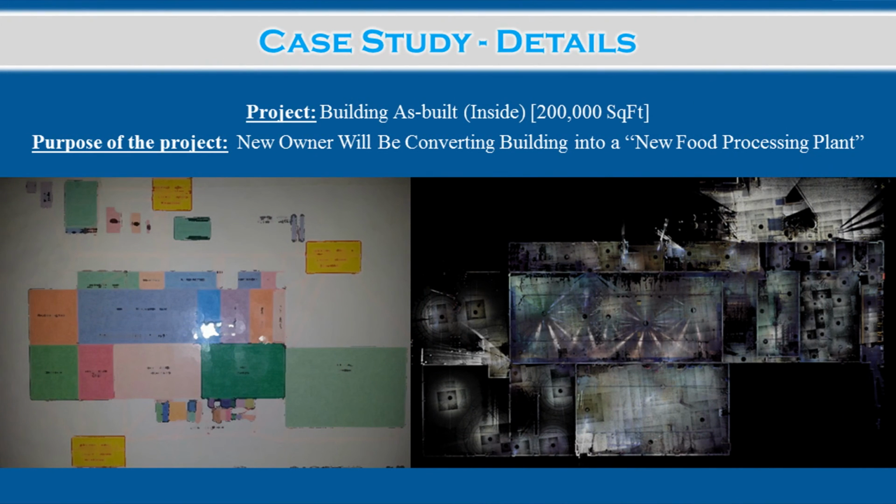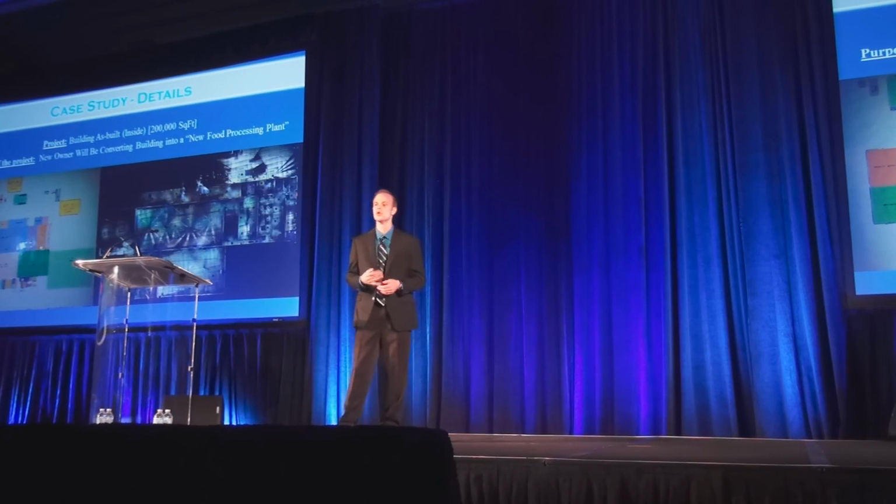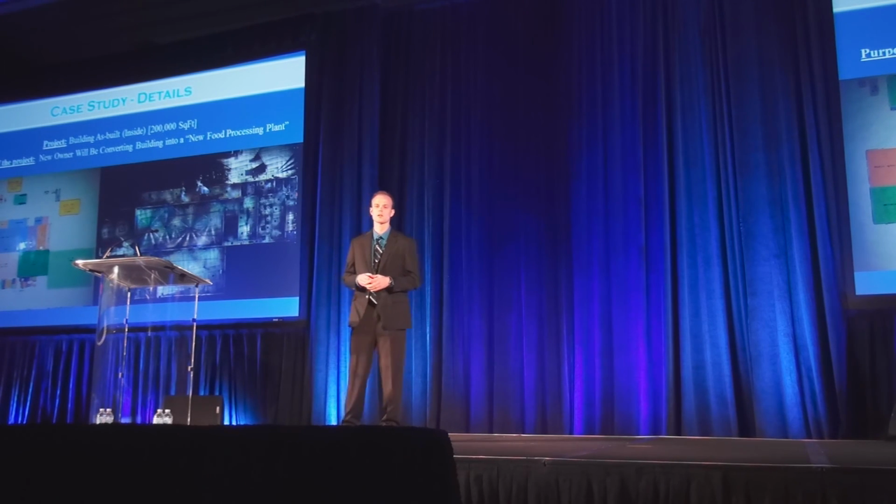being used for food processing. It had changed ownership a couple times. Everything was ripped out of it, and the new owner of the building was going to be converting it into a new food processing plant.